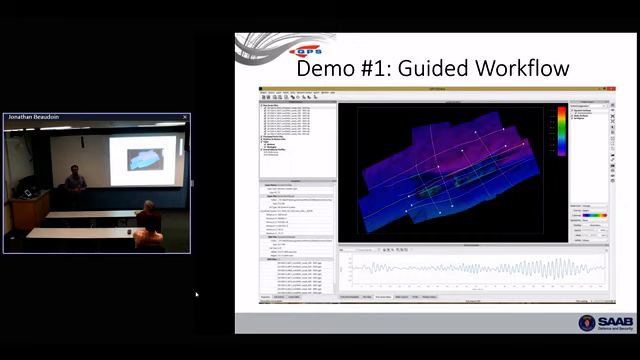Well, that's part of the design. What do most people want to show up and do? And let's offer a solution to them. But there's ways to get out of that guided workflow and divert from that if you need to. If you already know what you're doing, you can divert from that. If you've never done it before, that's the experience we're trying to streamline and make simple for people.